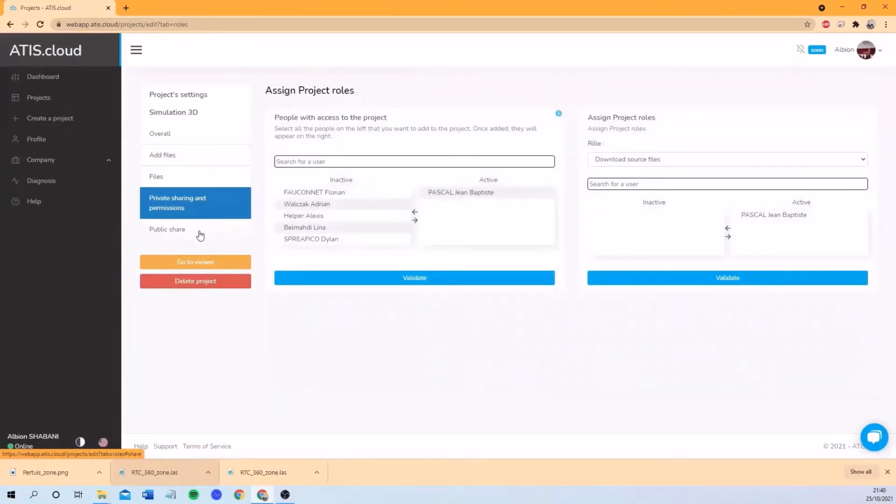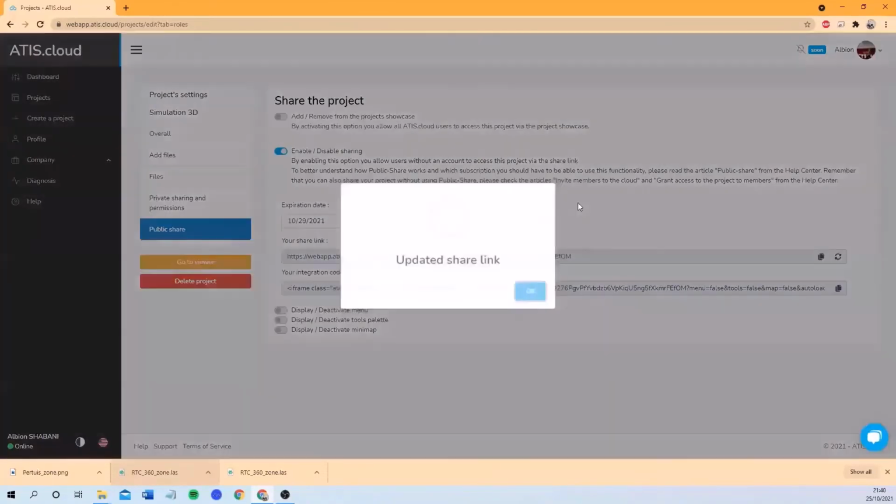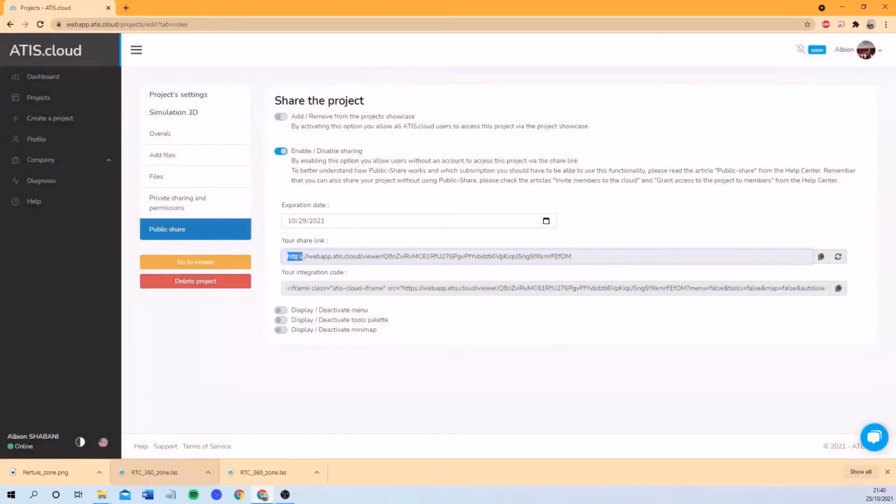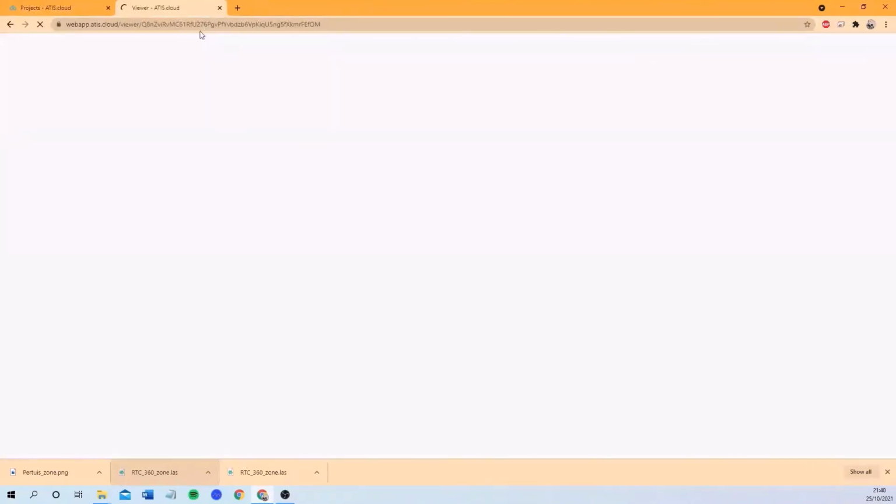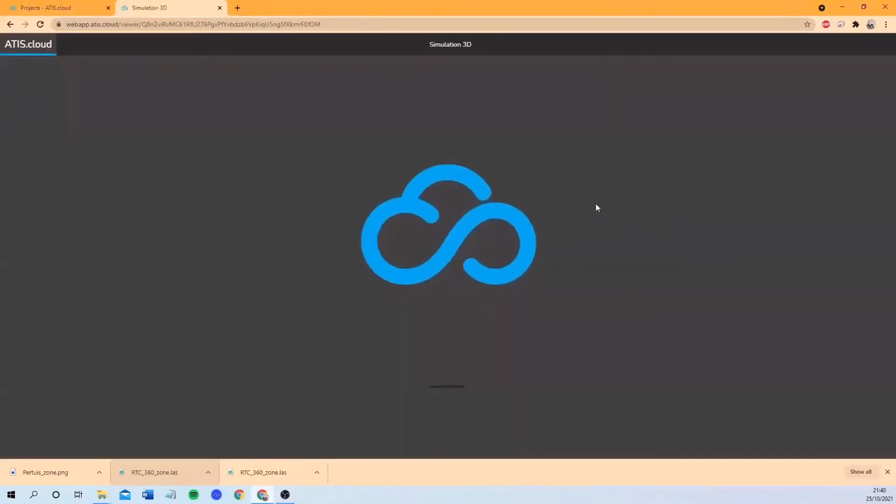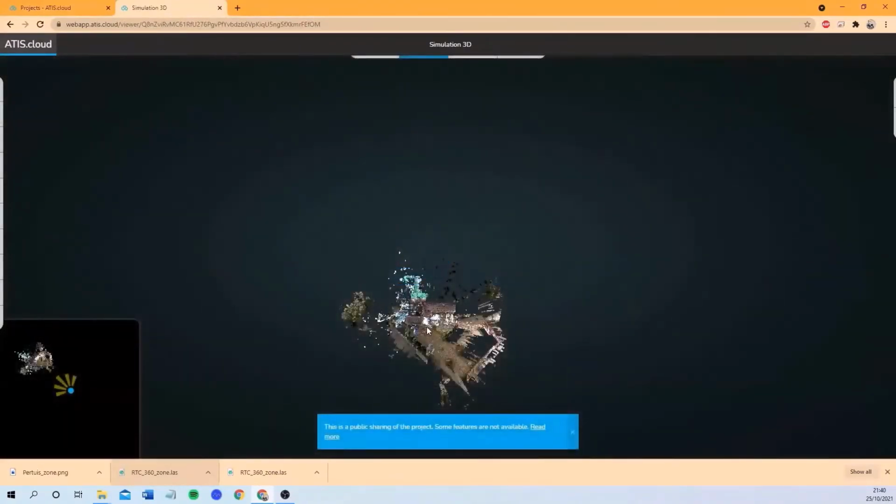The second one is doing a public share. So here I'm enabling it. I'm picking an expiration date. When you pick an expiration date, you will get a share link and you have to copy it. Or for example, you can regenerate a new one. And let me open a new one. Here I'm opening this link and it will directly open the project as it is.